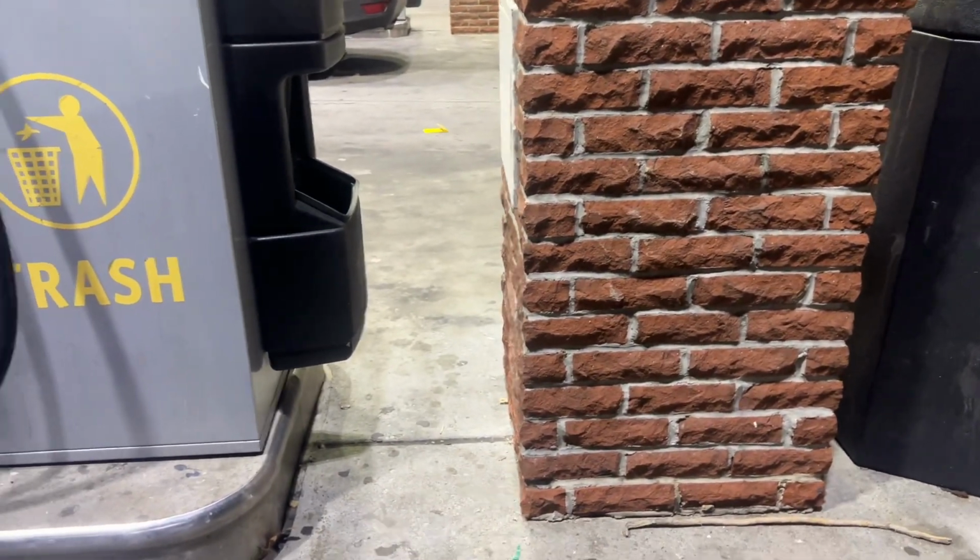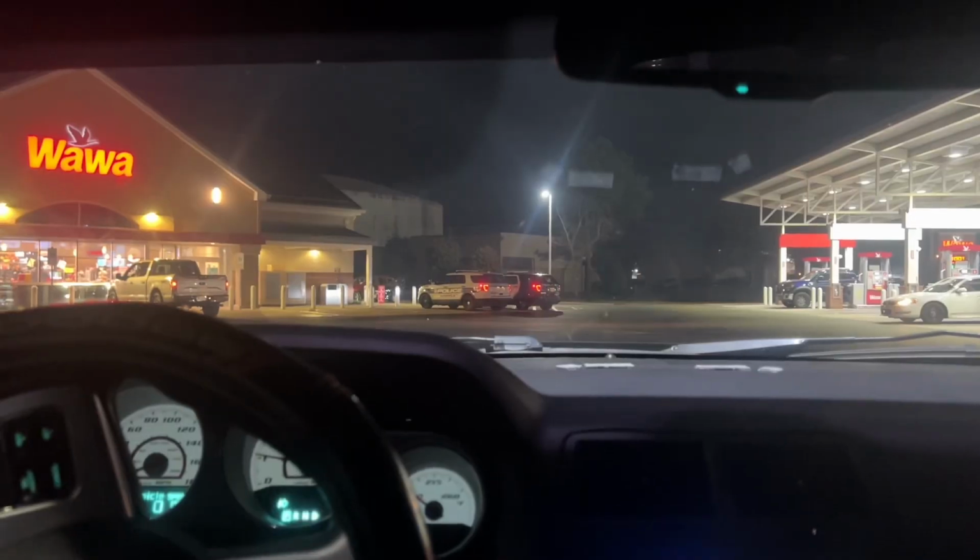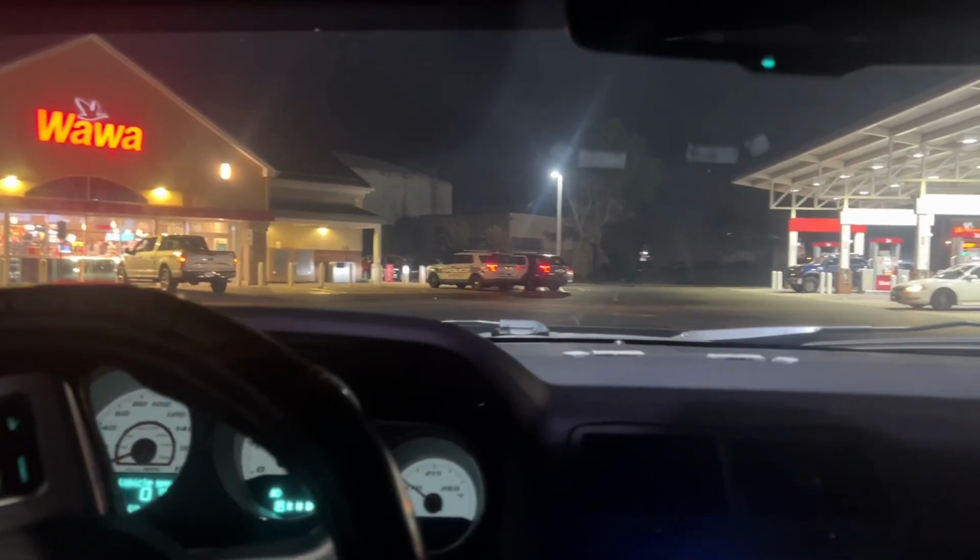Y'all see the goods? Roll the window down for this start. That's what it sounds like. Alright, now where we gonna get food from? I think a Cookout, so let's get it.